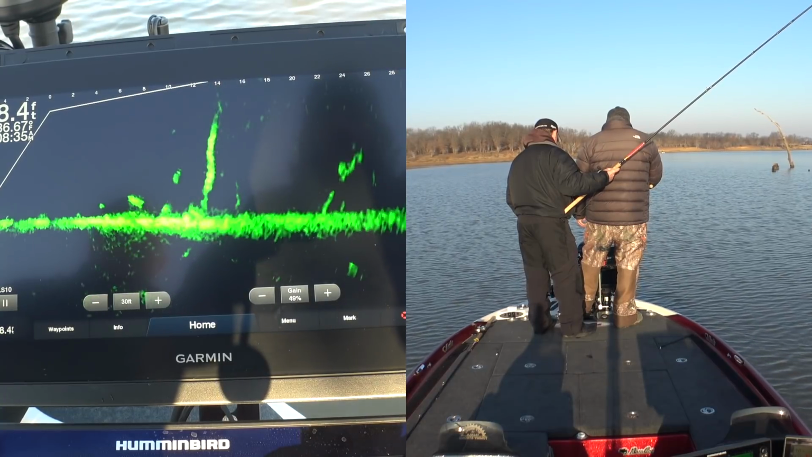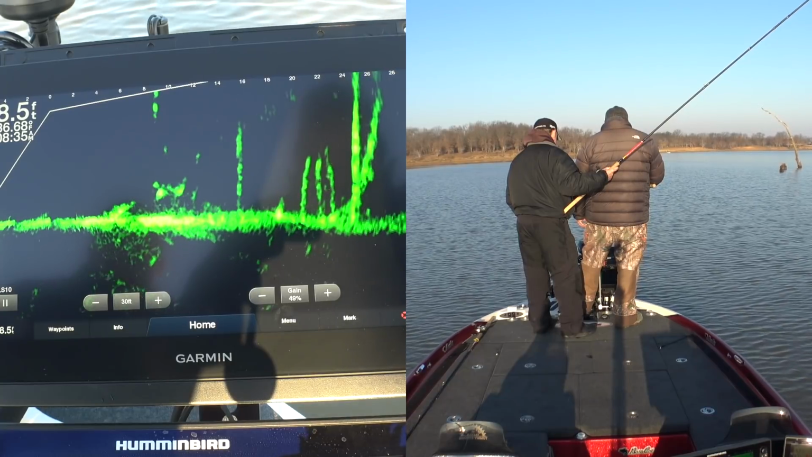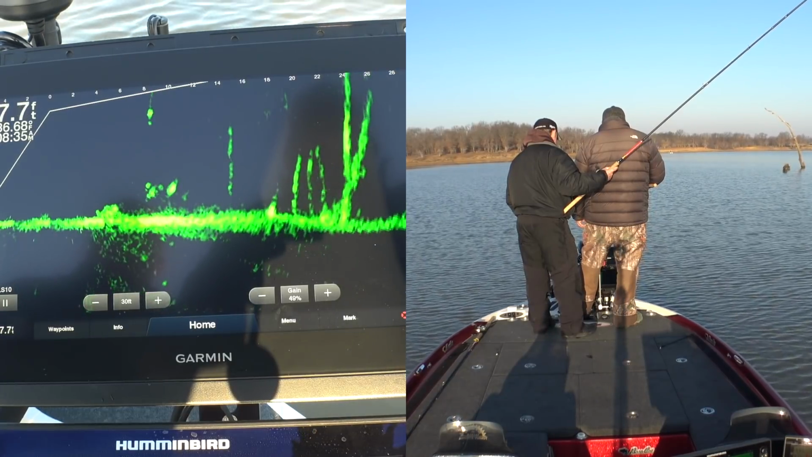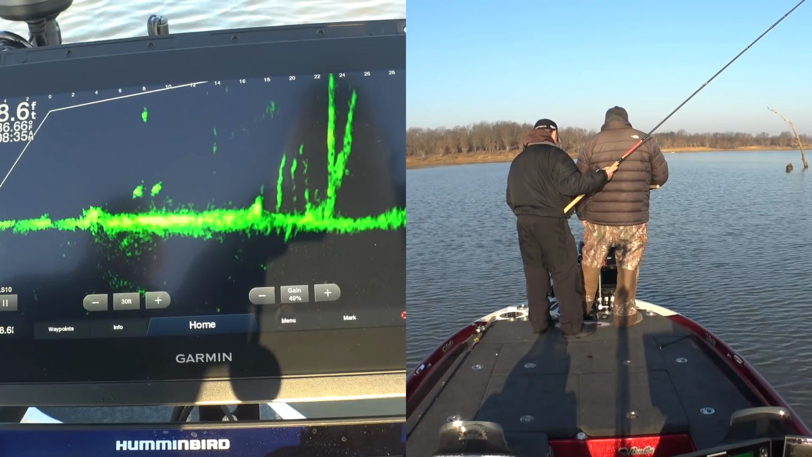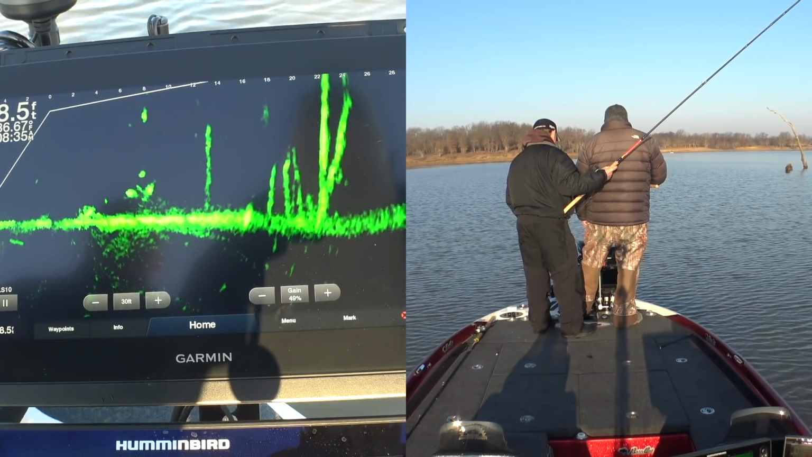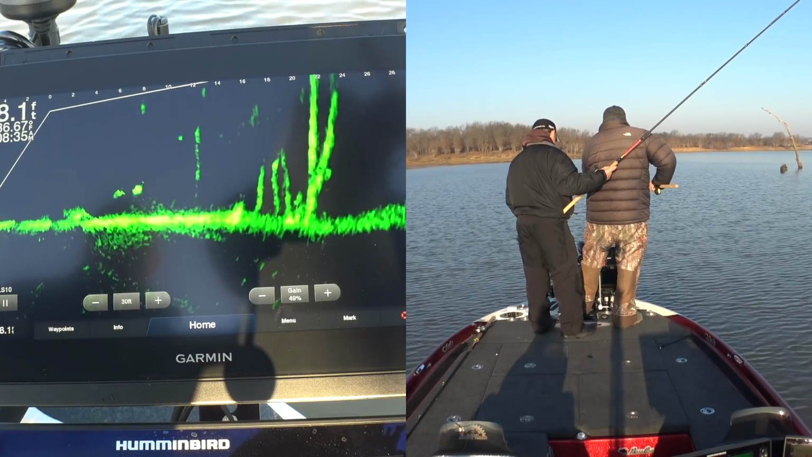Well, it looks like a good fish there. Yeah. So you find the open water fish in the wintertime will be more active or more apt to bite. Yeah, they're out there feeding. We'll just sit here, there's two fish there, and we'll give them both an opportunity.